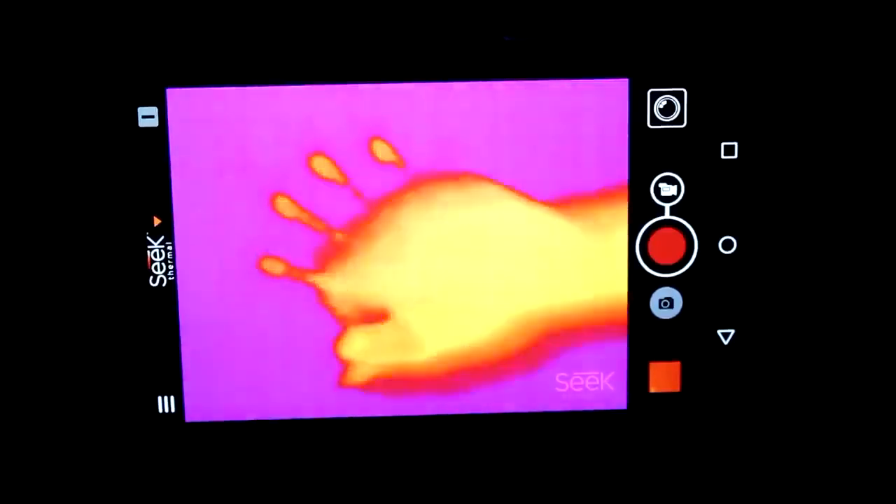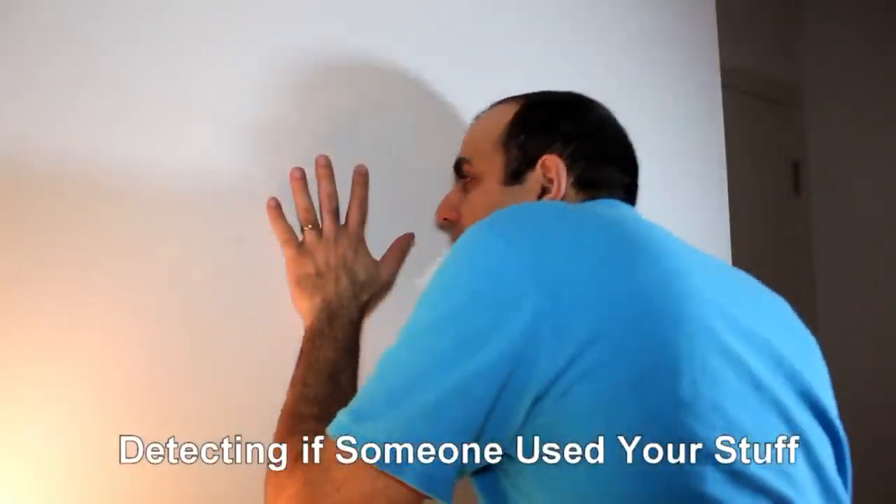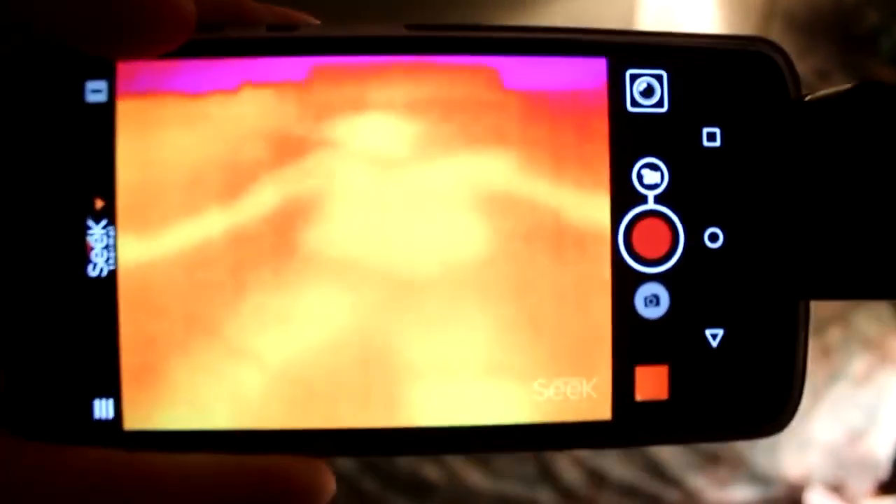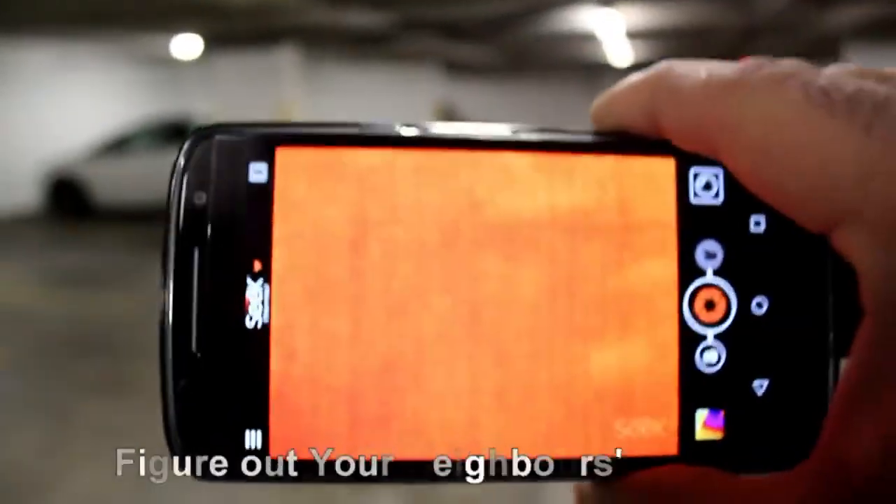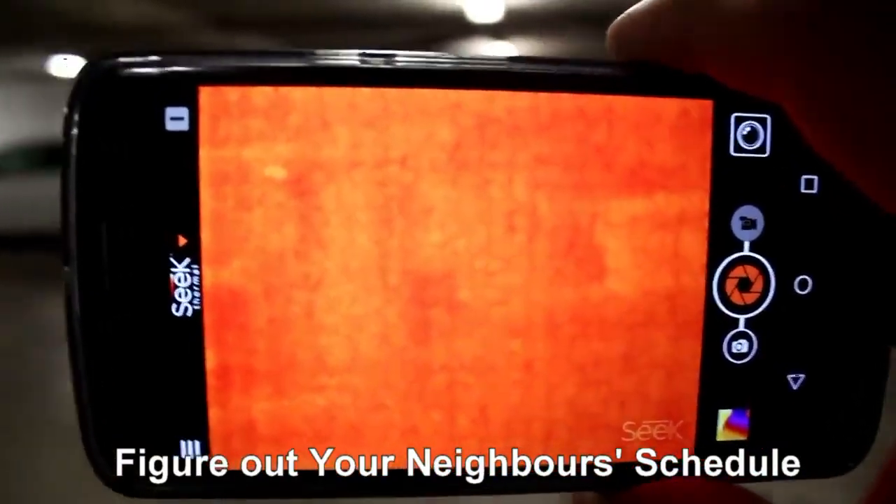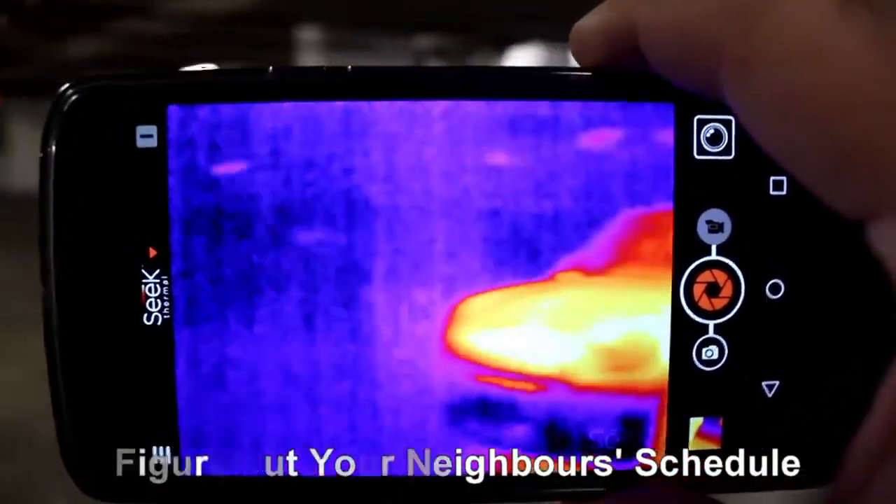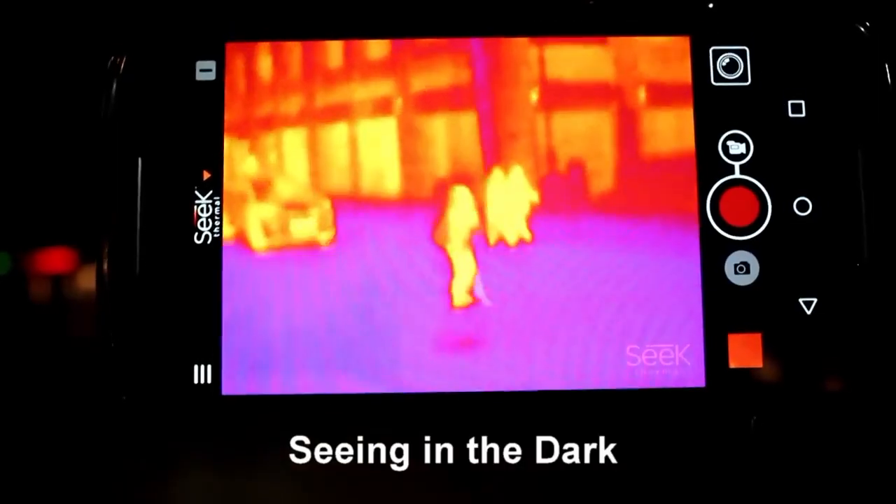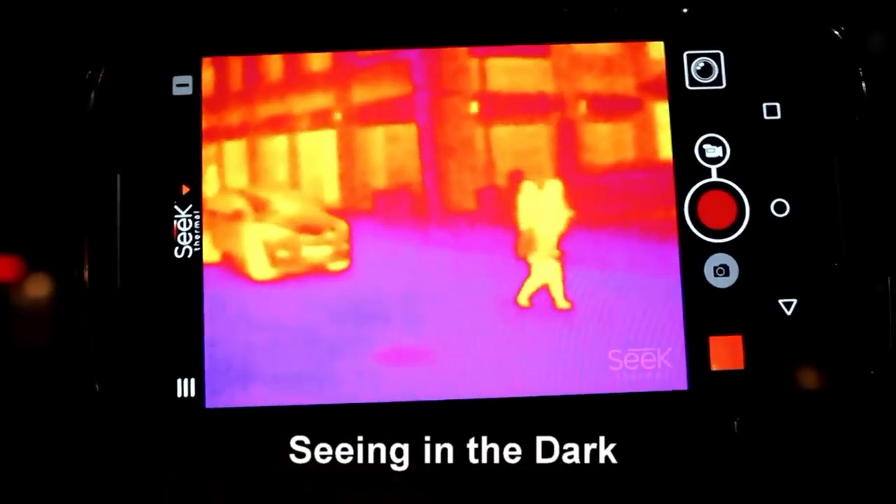You heat up any surface you touch. See, my thermal fingerprint will be there for a while. It will be easy to find out if somebody has been tampering with your furniture. Nice. Or sleeping in your bed. The cars on this side are cold, but the car on this side is pretty hot. Suspicious. Even at no light, a thermal camera can see anything with temperature difference.